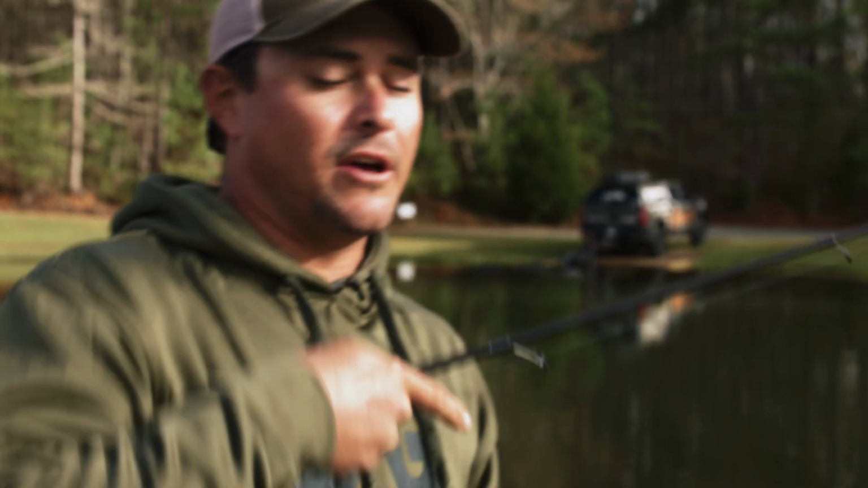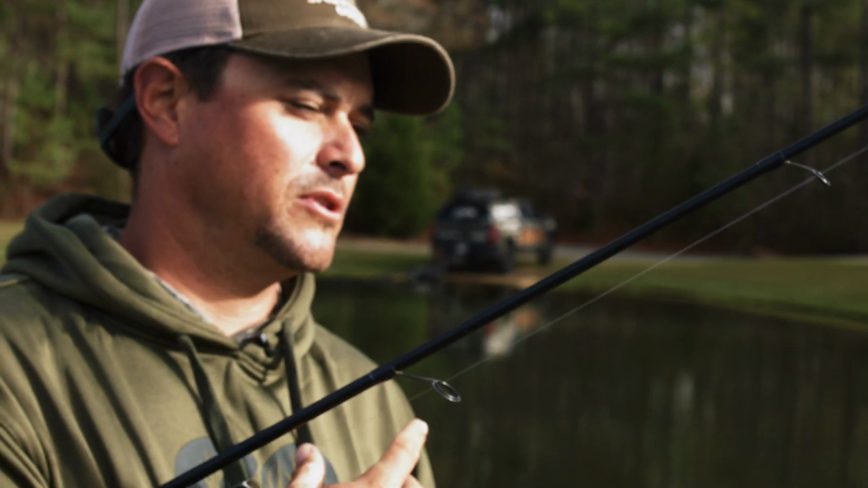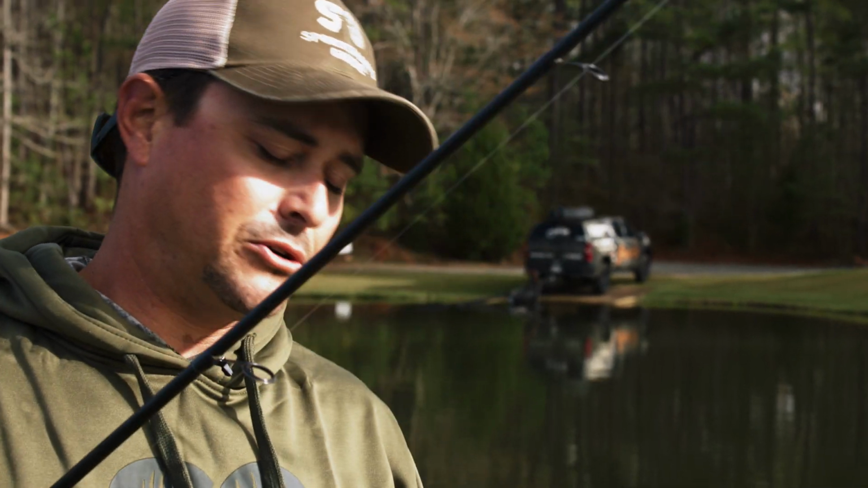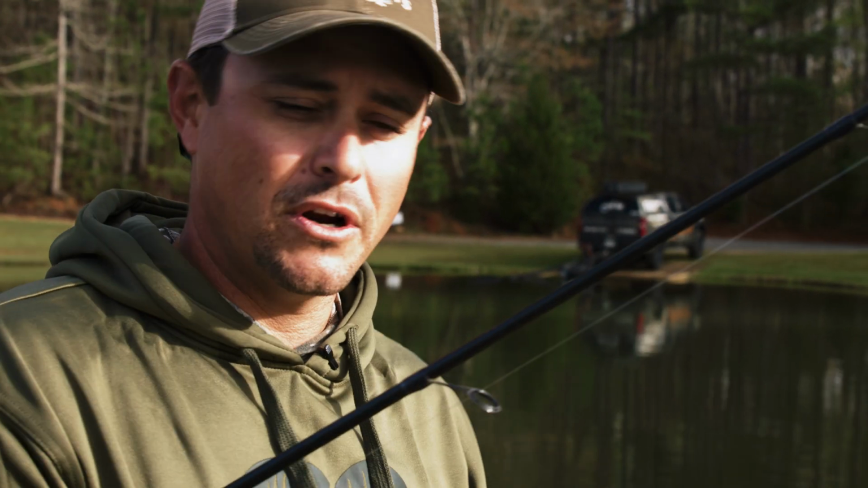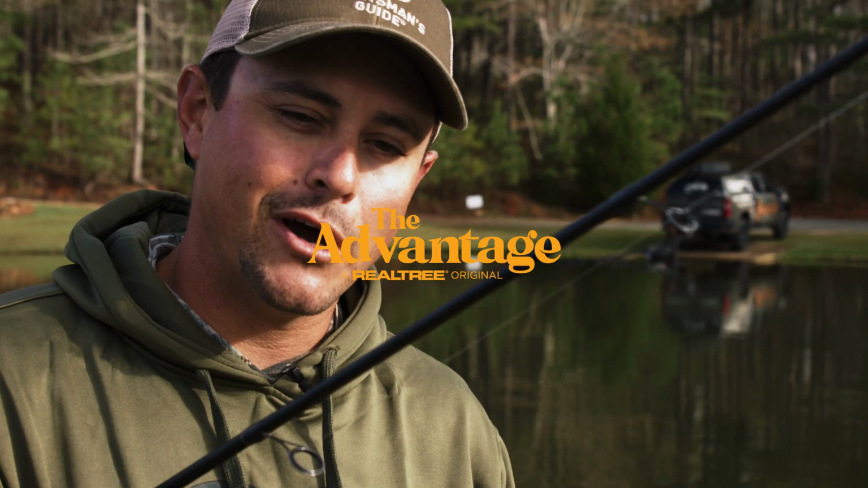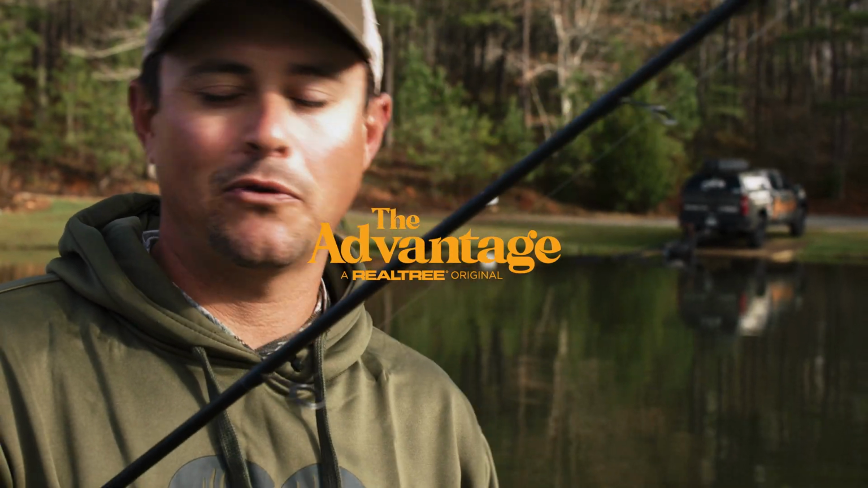I hope these tips have helped. If forward-facing sonar is something that you're looking to get into, or maybe you've used it a little bit and you didn't really understand, didn't know where to start, I hope that some of these tips helped you and will allow you to go out and enjoy your time on the water using forward-facing sonar.